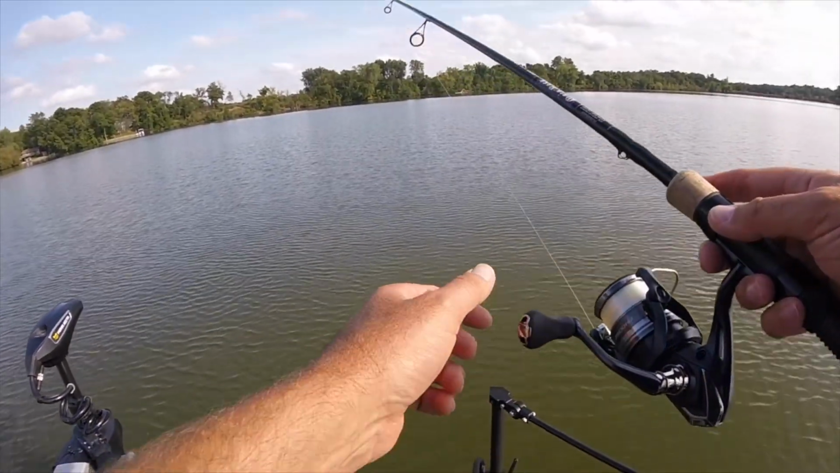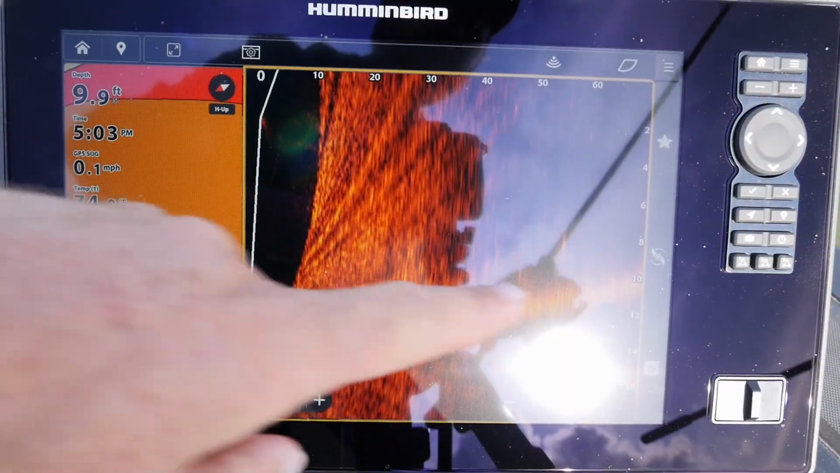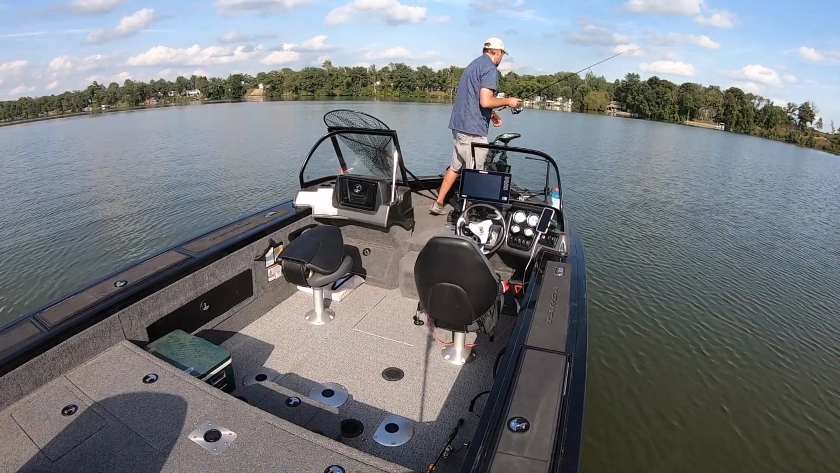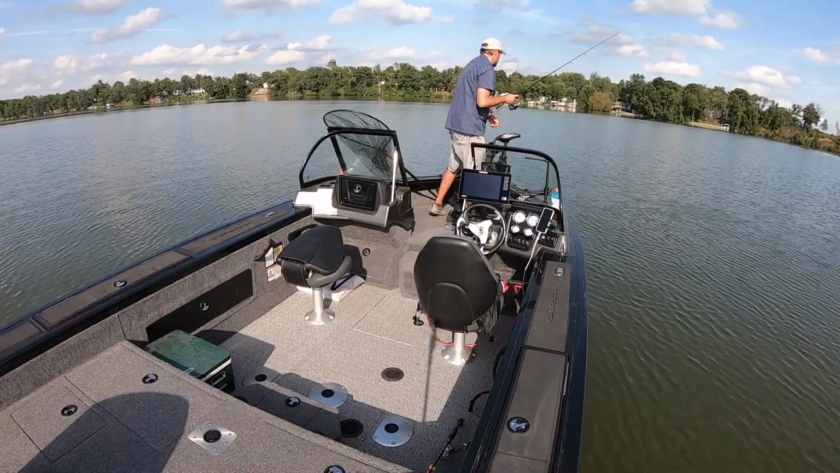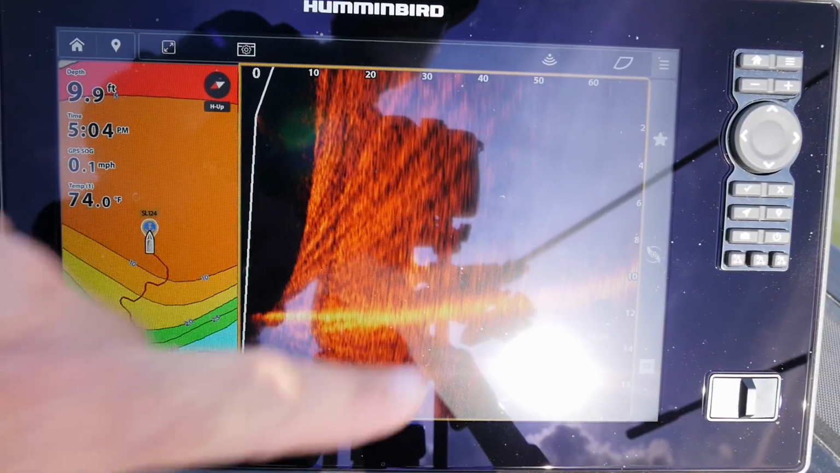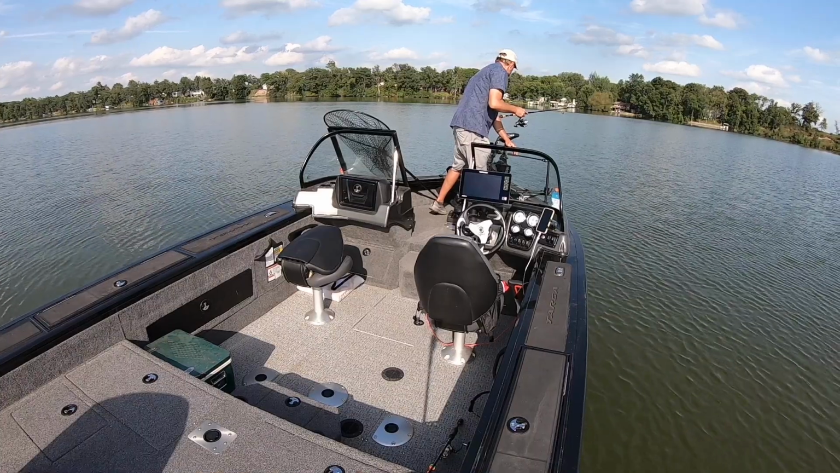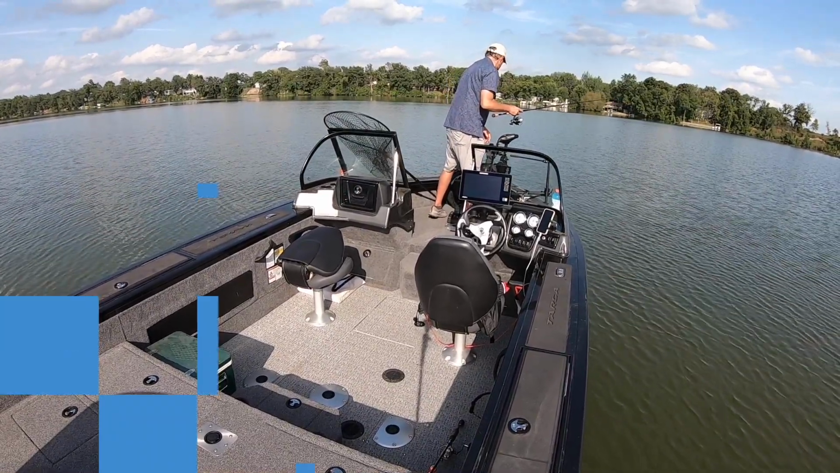I'm just free lining with nothing but, that's a good mark right there, just a 2/0 hook and a shrimp on there, trying to catch these suckers. I don't even know if these are catfish necessarily, so we're just trying to figure out what is amongst us.